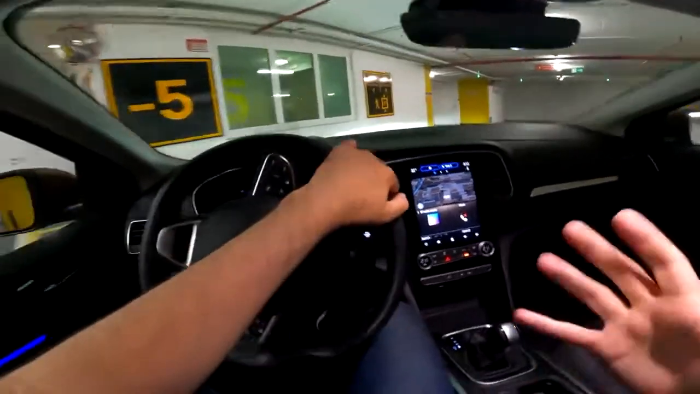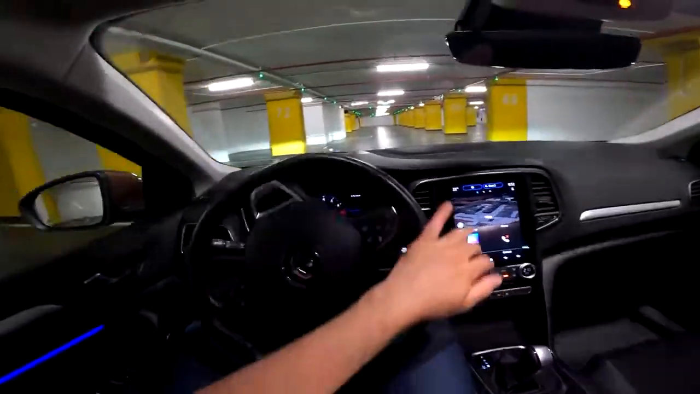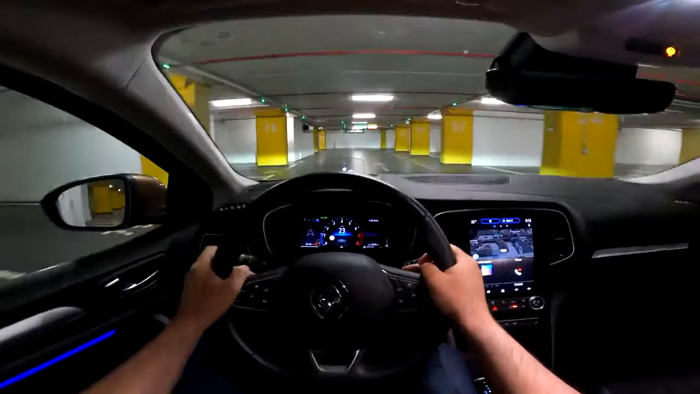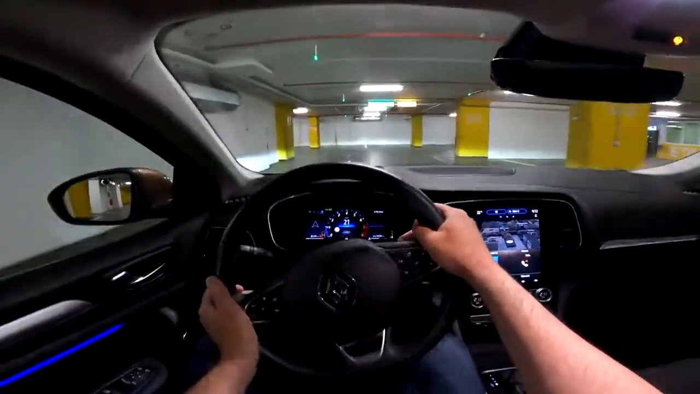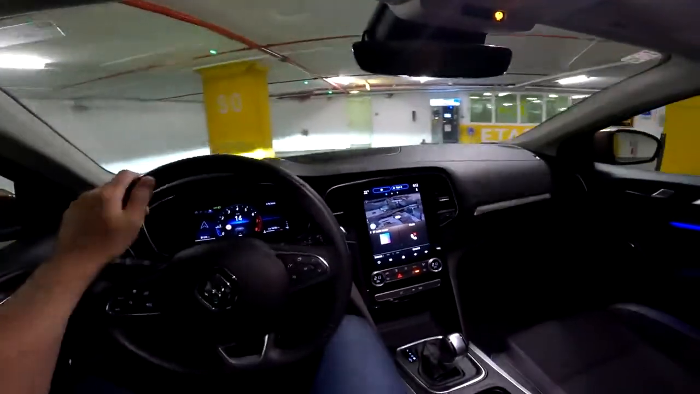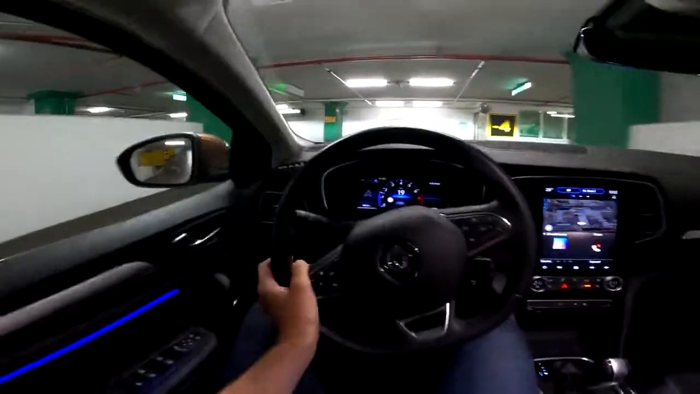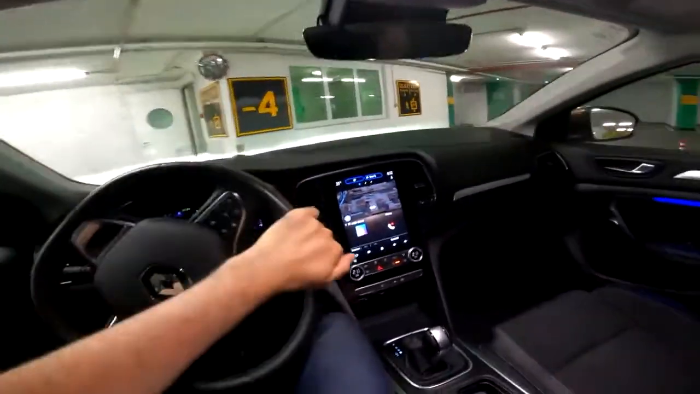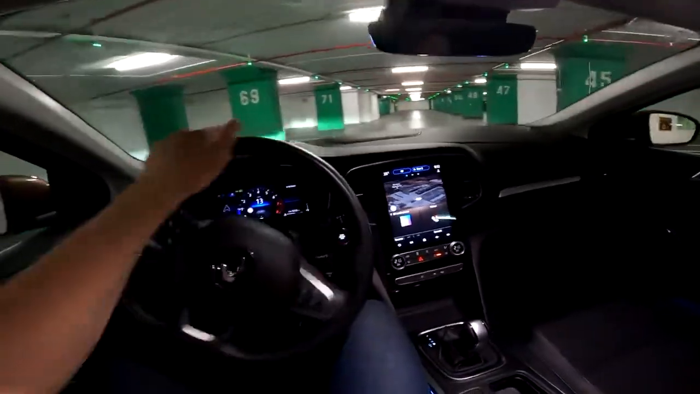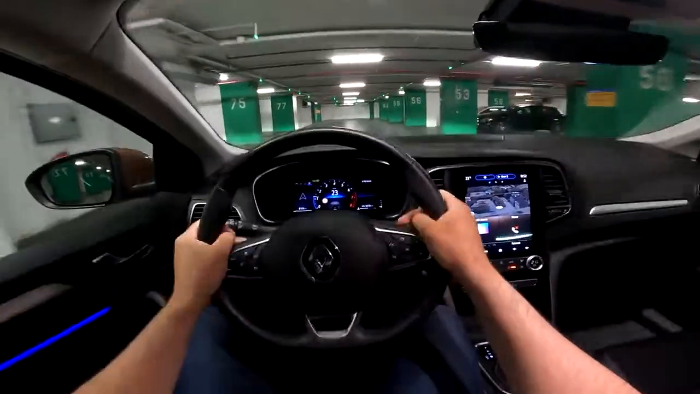Of course, if you want something more powerful, there is also an option of 160 horsepower, and there's also a plug-in hybrid, but you can also go for the diesel. So a lot of options, and that's always good, I think, for the buyers to have many options, which is the case with this car. Speaking about this particular model, around 9 seconds to reach 100, and top speed is 205 kilometers per hour. So I think really decent numbers for a car like this.